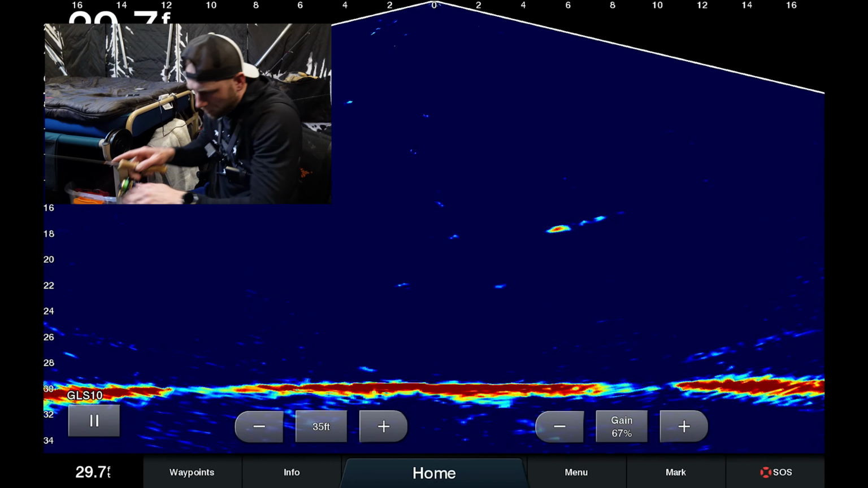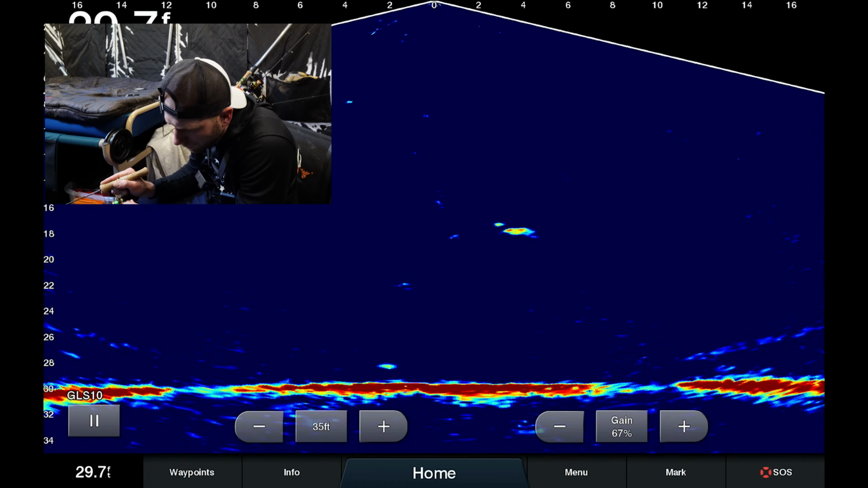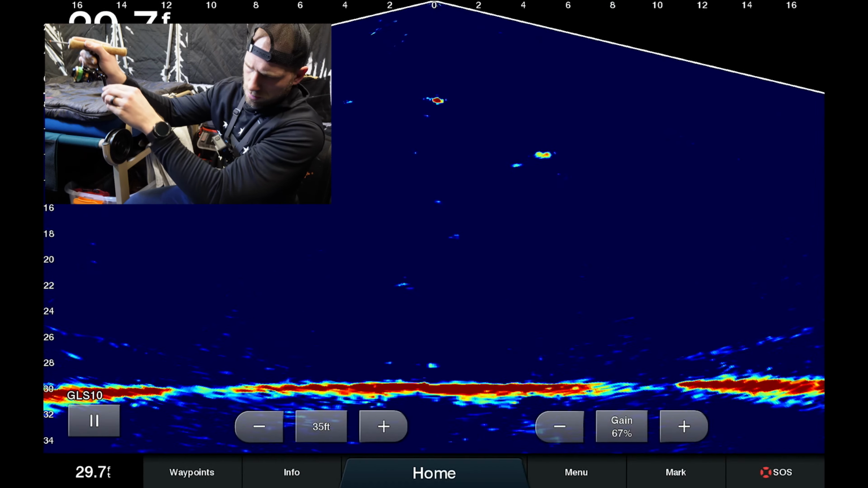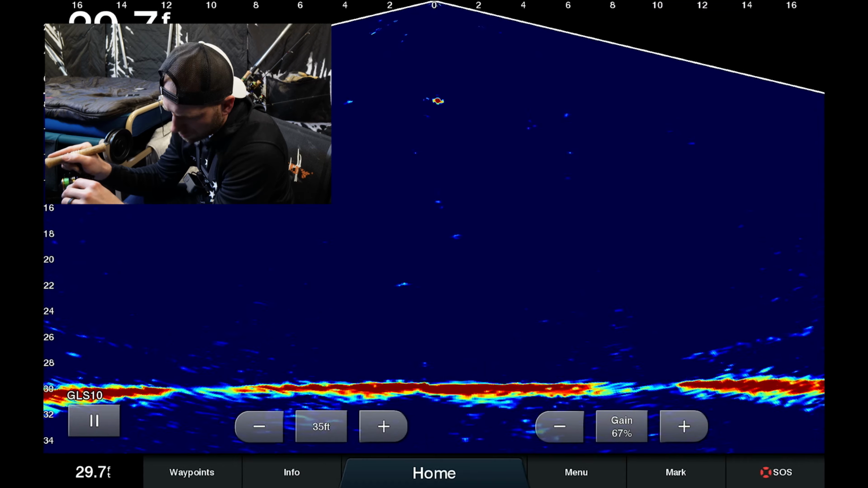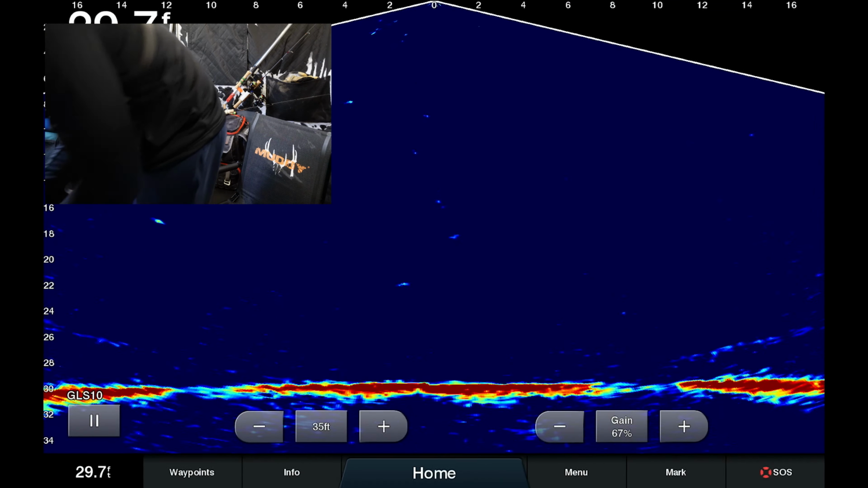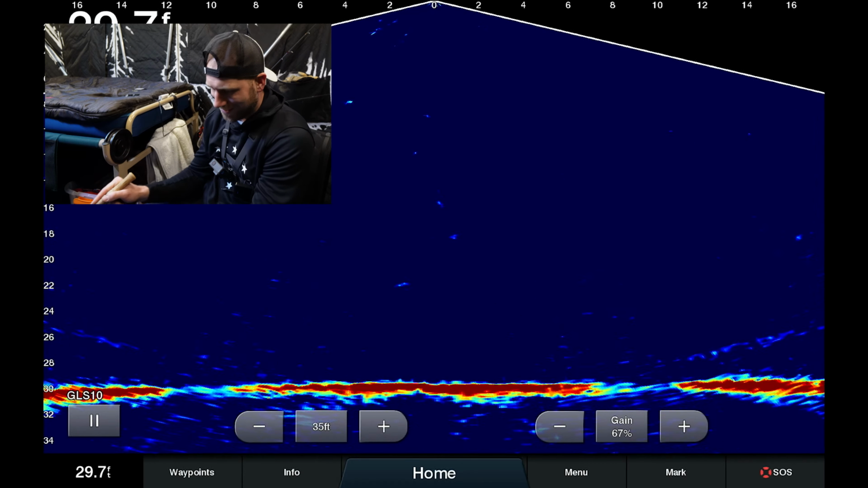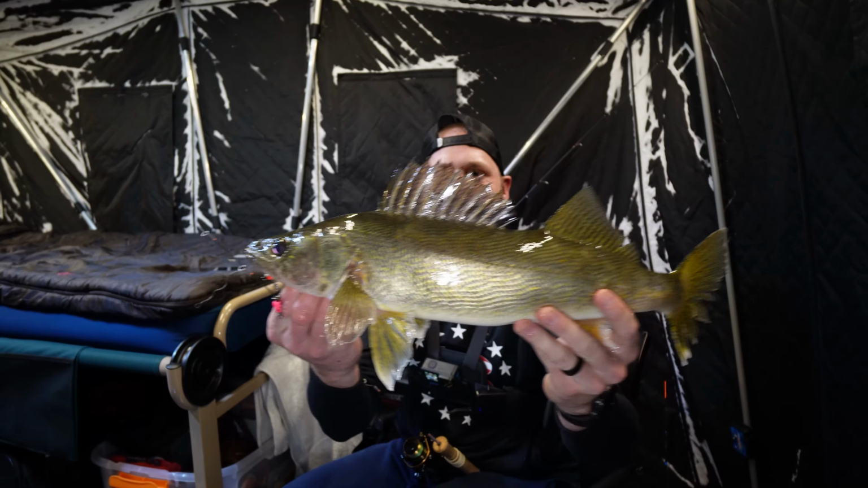Oh, he's coming over. Hey, hey, yo. What do we think it is? Walleye or pout? That's a walleye. By the looks of it, the glance that I got at it, it looked like a walleye. There we go. I think this is a slot fish though, but nice walleye.